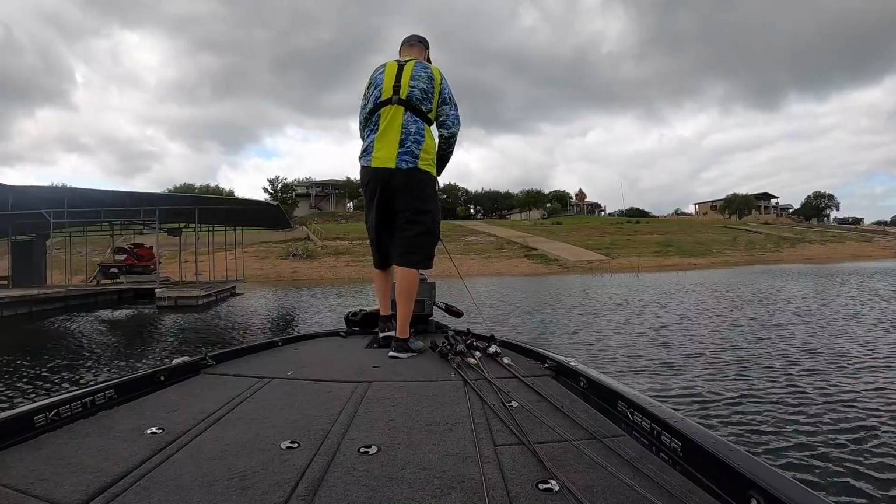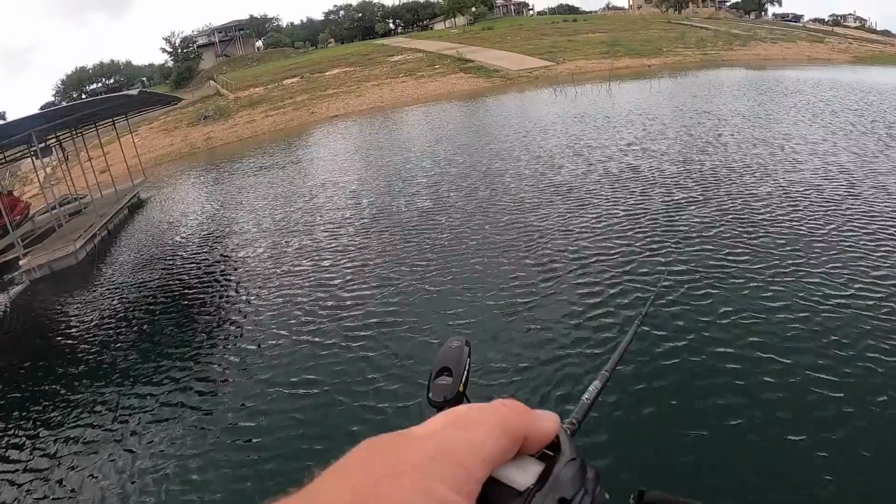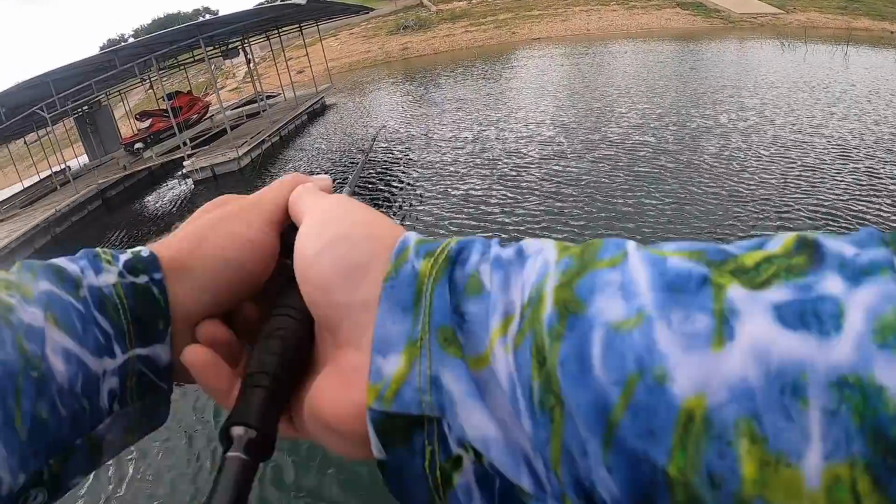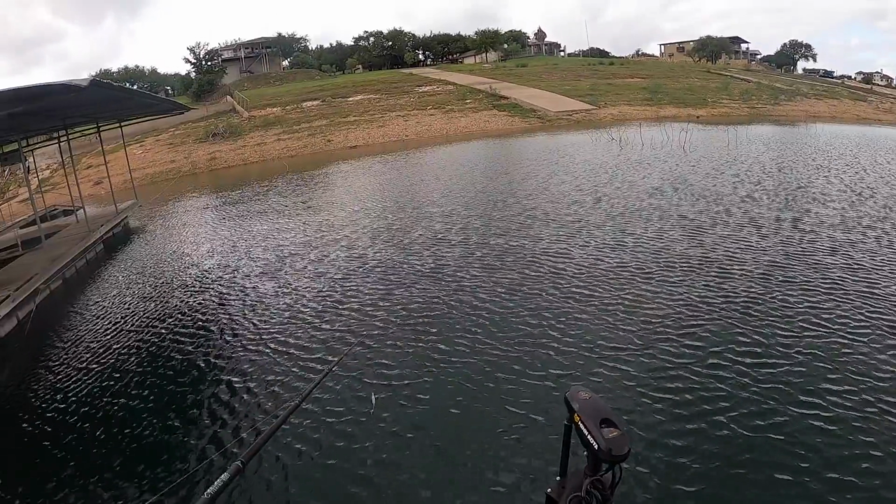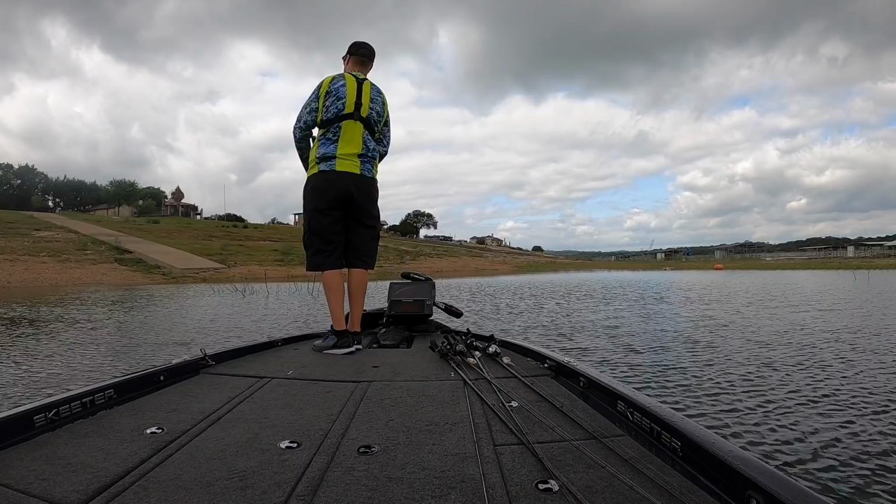I'm using it. Could I be just fan casting around randomly and finding these fish? Probably, but I'm saving a lot of time with this Livescope, I can tell you that, because I can just cast right to their faces. They're right over there. I can see them running around. And just because you see the fish down there doesn't mean you're gonna catch them all. Do this, see if we can catch one randomly.